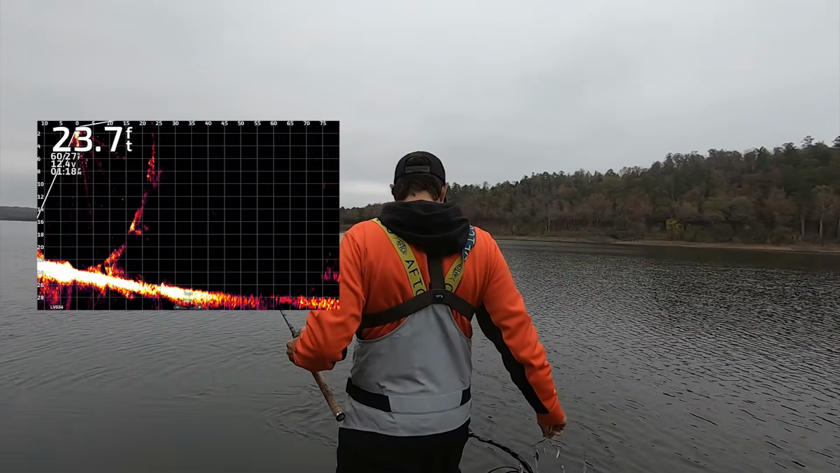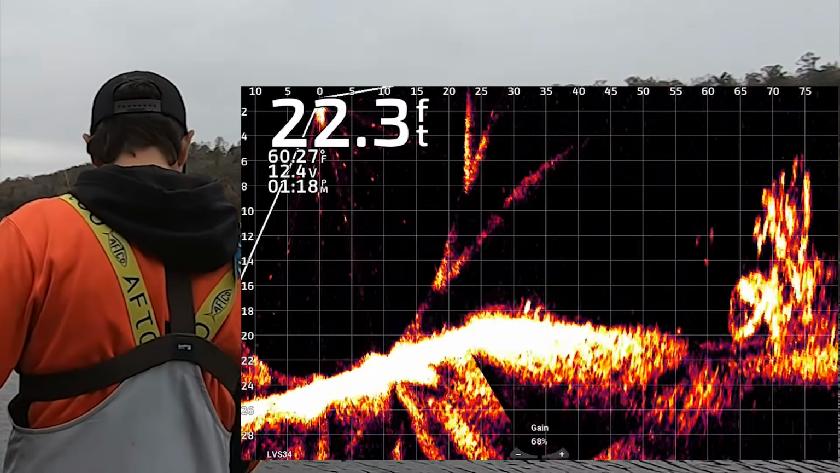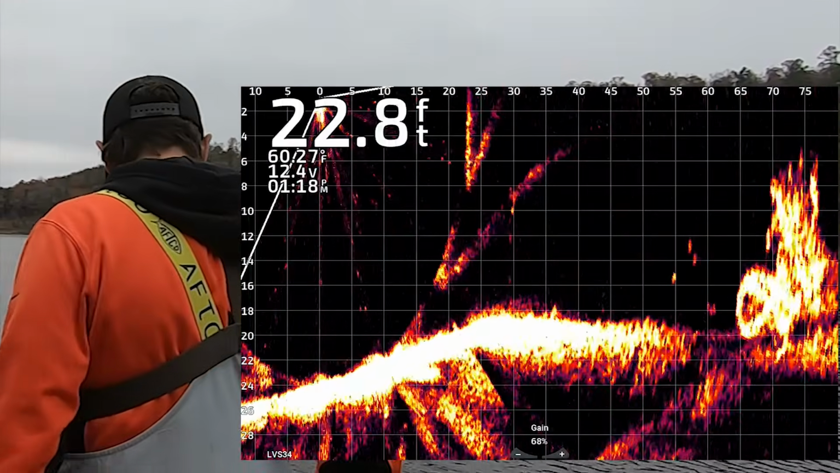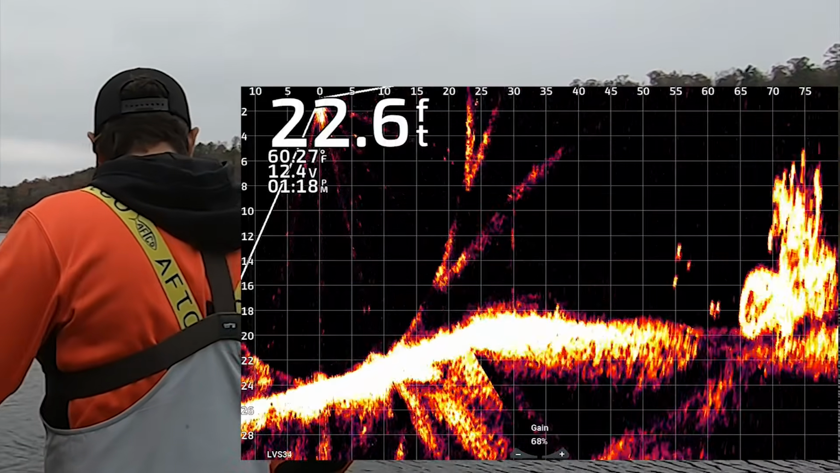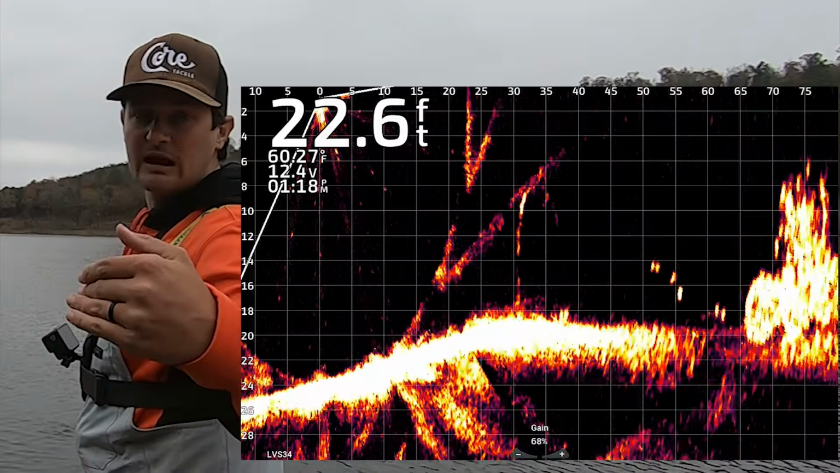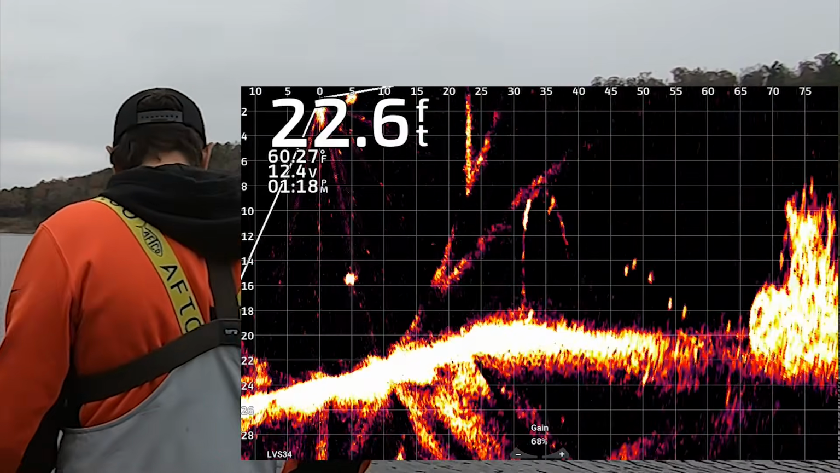So let me get back here. And right there, there's that brush pile, and you see there's fish around it. It'd be cool if we catch one, but how these fish are acting today, I don't think they will. So guys, right away, some people have it at 100, 120. I like to go mine between 80 to 100. If it's cleaner water, I'll go further. But just for teaching purposes, we're going to be right here right now.